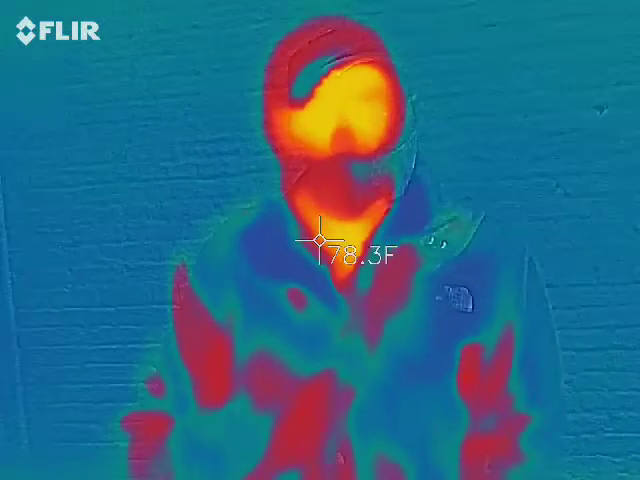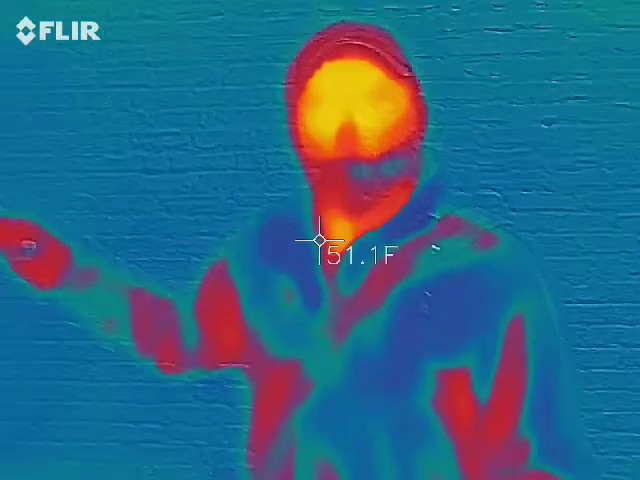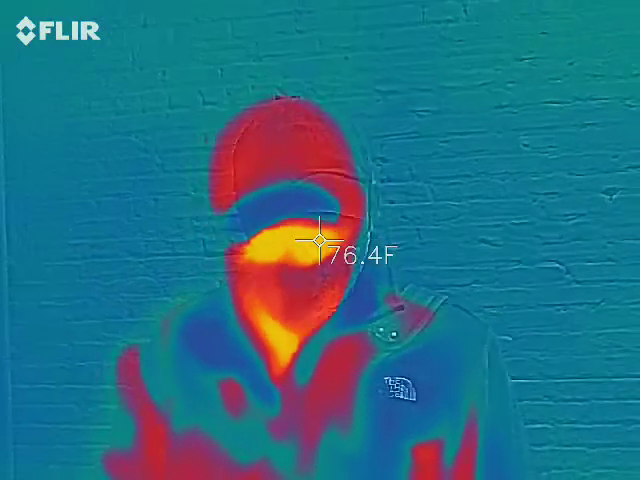Only because there's that much of a temperature difference between me and this cold wall behind me. I think that's a 15, 18 degree difference, if I'm not mistaken, on my spectrum. But you always want to keep...